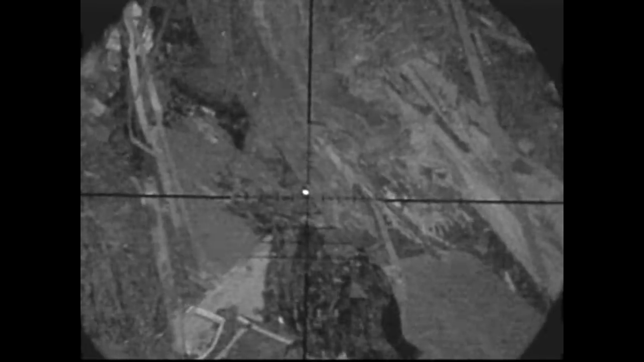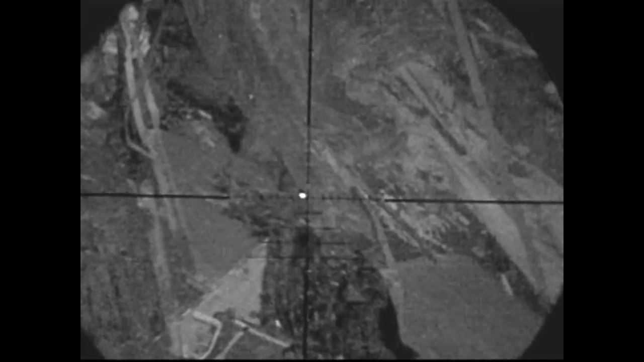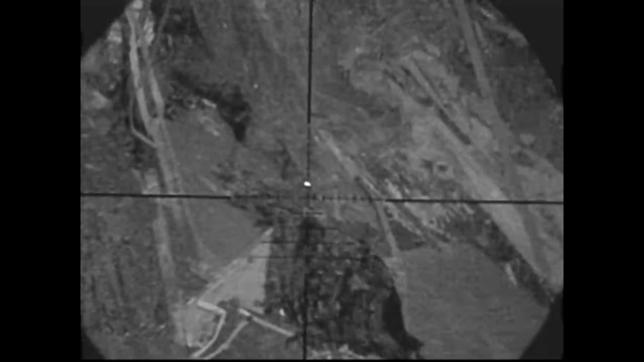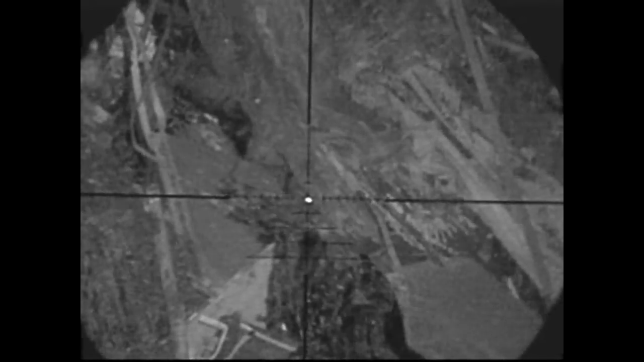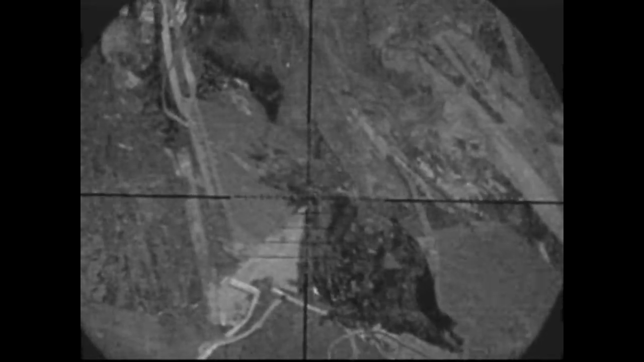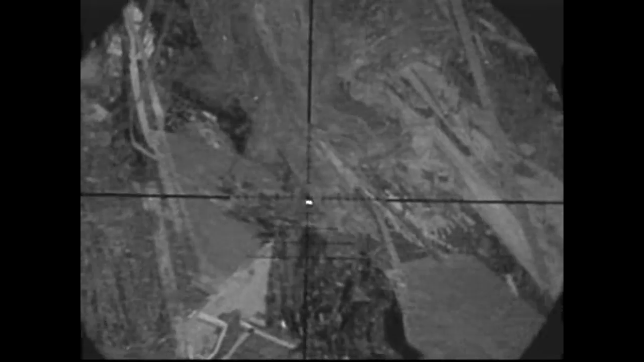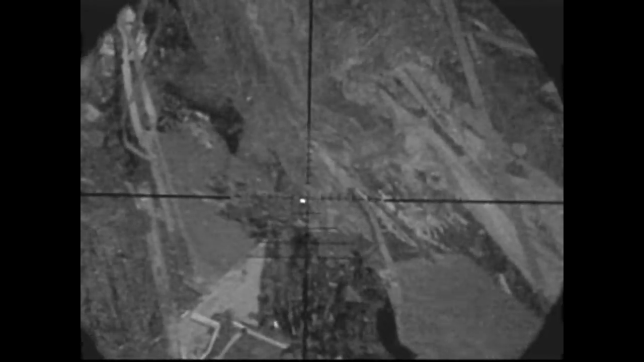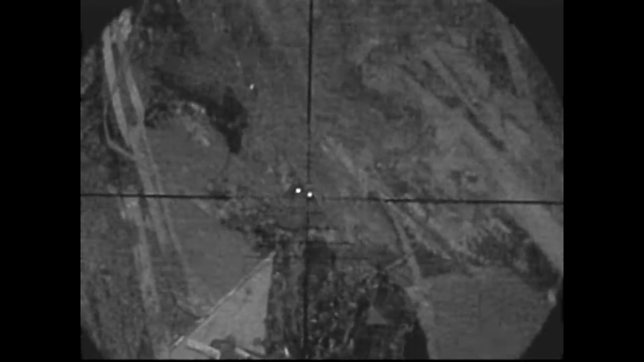So again we've got this one here, tucked away, trying to hide. I watched him for a good couple of minutes, trying to get a moment where I can see both eyes so I know exactly where the pellet's going. But unfortunately this time round I seem to fire a blank. It's like being back at school.